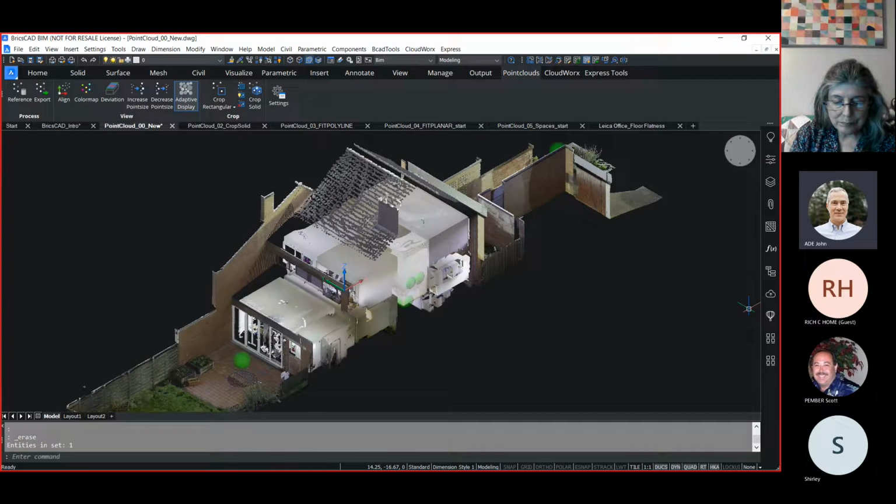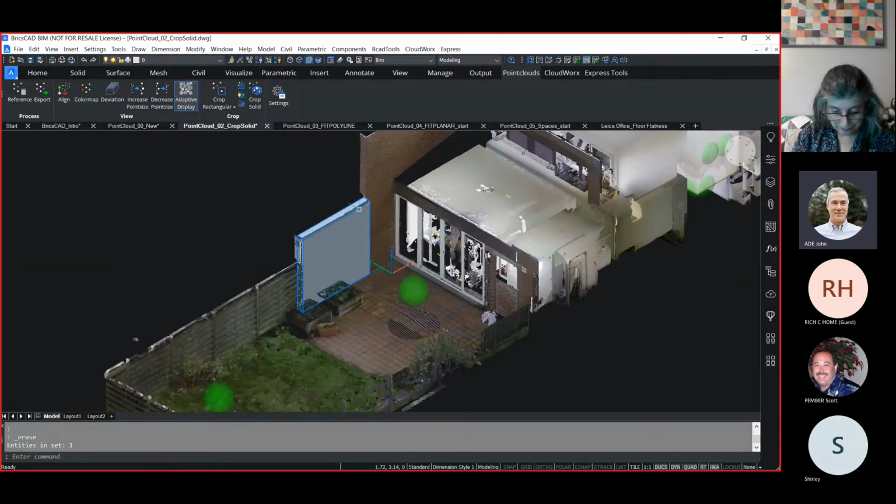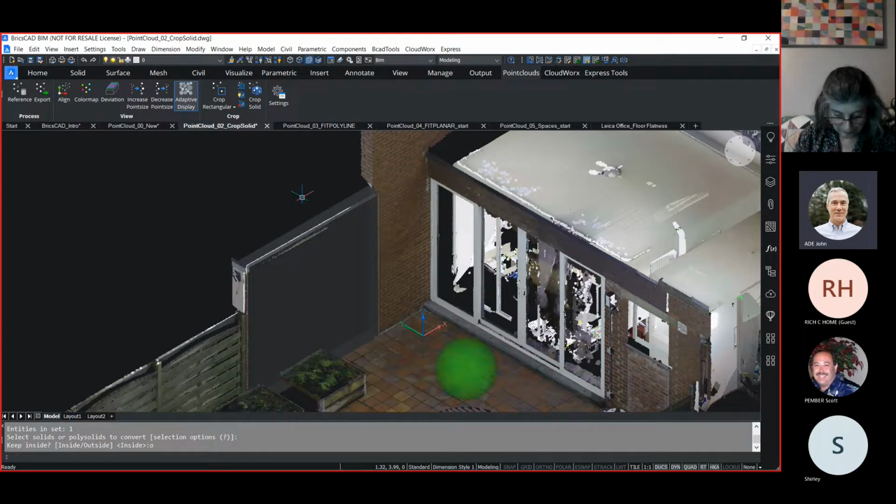Now, crop solid can be used in another way, and that is to crop out a portion of the model that maybe we want to mask so that we can build something in its place. Here I've got a solid already placed on top of a wall. I'll make that into a crop solid. And this time I'll keep the points outside of it.